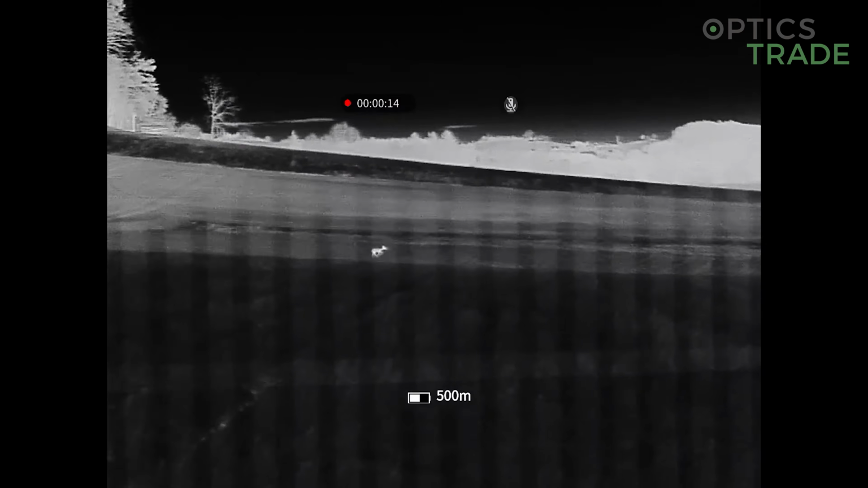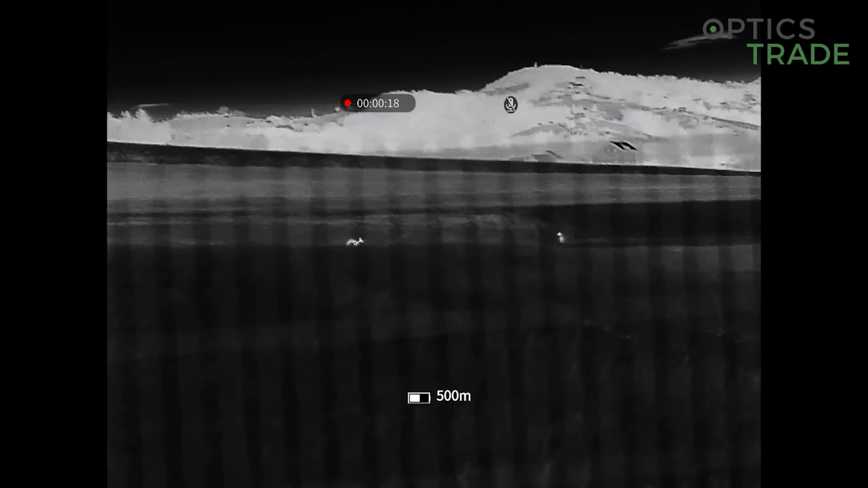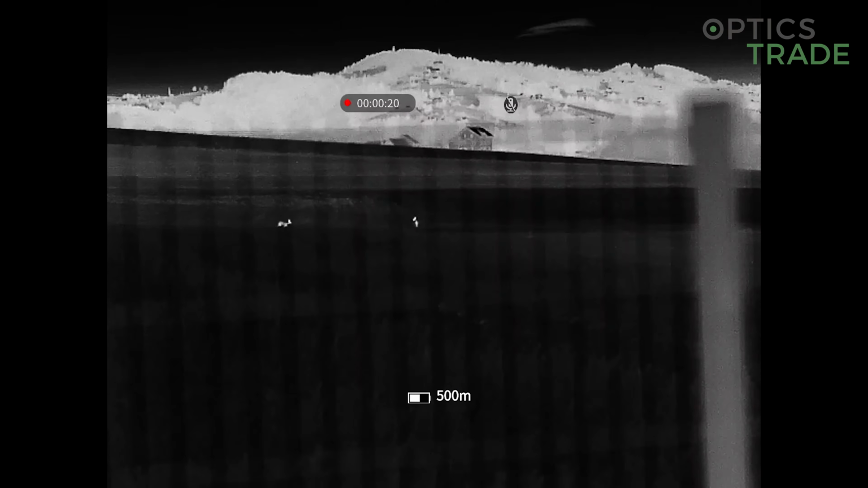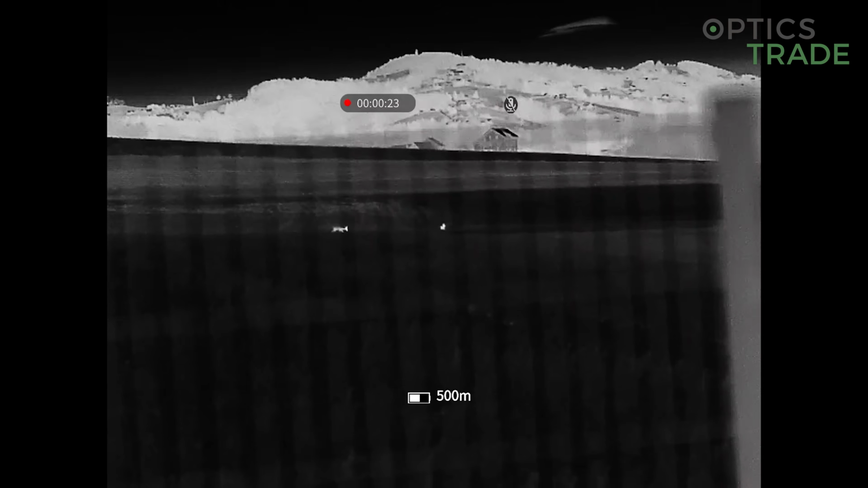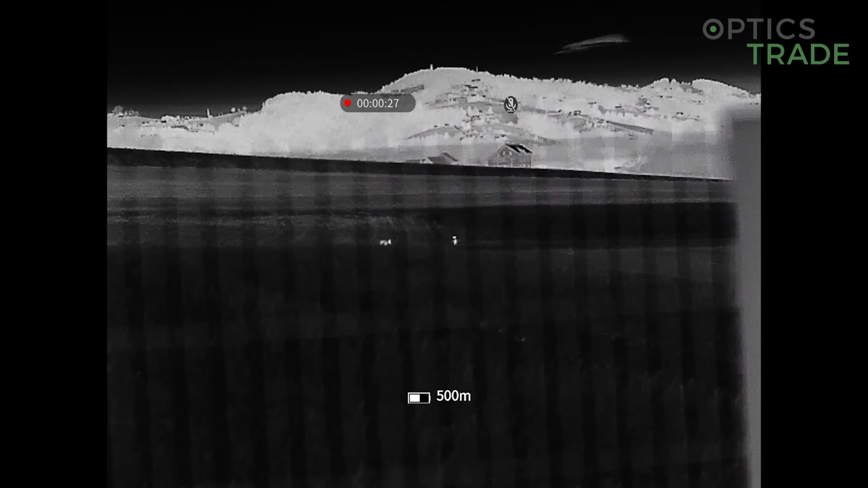The NETD, or noise equivalent temperature difference, is the same or less than 20 millikelvins, so it is very sensitive and you will see very small differences in temperature.